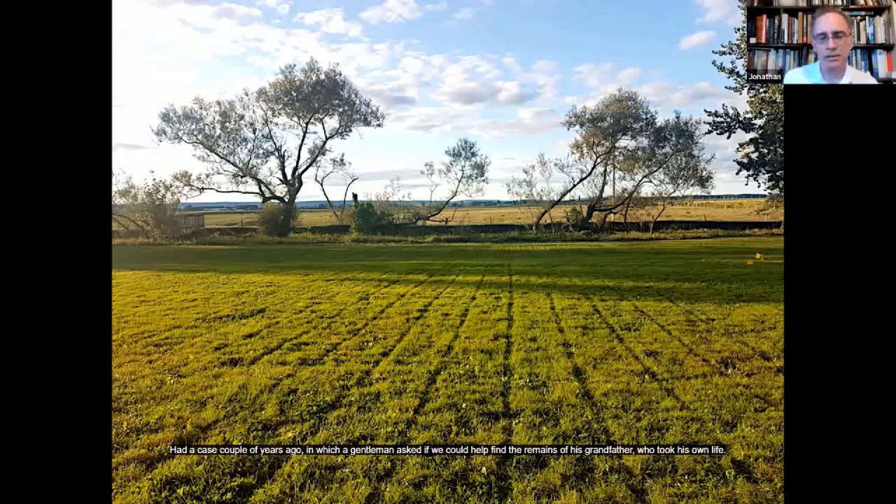I had a case a couple of years ago in which a gentleman asked if we could help find the remains of his grandfather who took his own life. He suffered horribly from physical and mental health issues arising, I think, from the physical health issues he had, and he took his own life. But consequently, the community wouldn't let him be buried in the cemetery, and he was buried over in the verge somewhere. So his family wanted to try to find his grave.